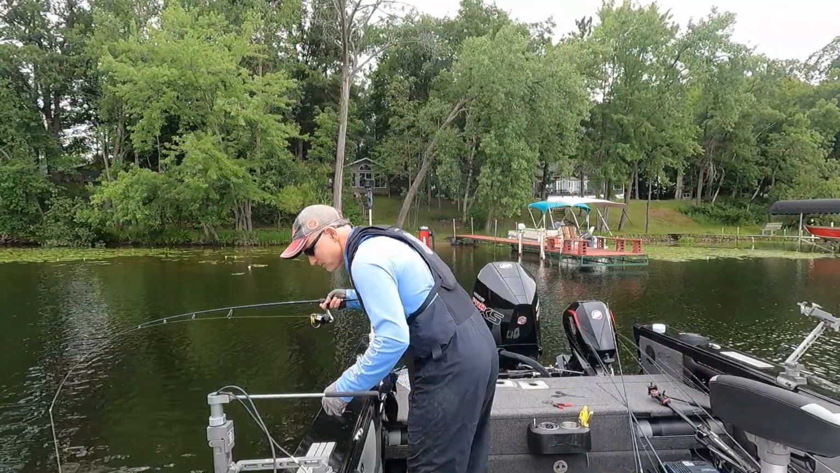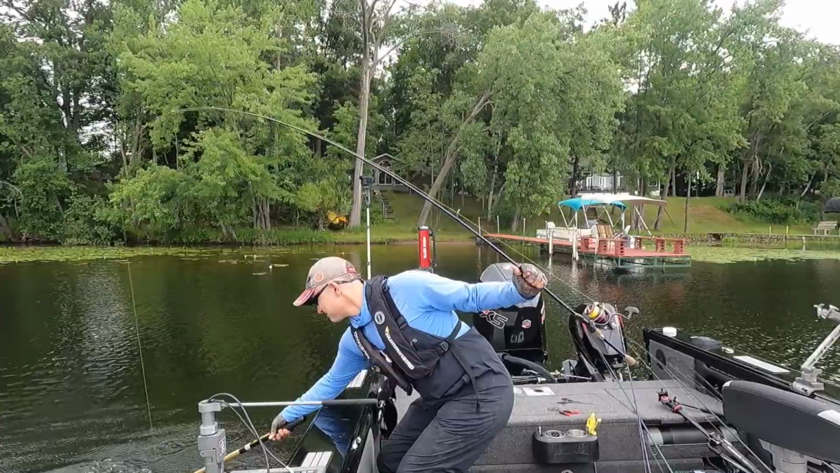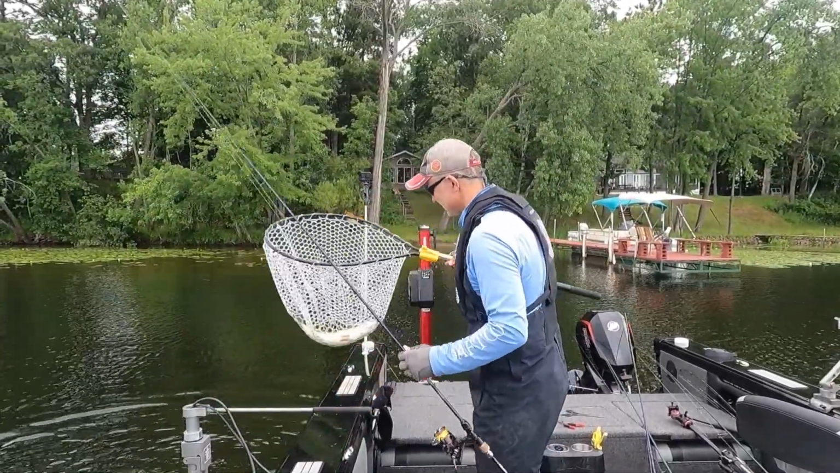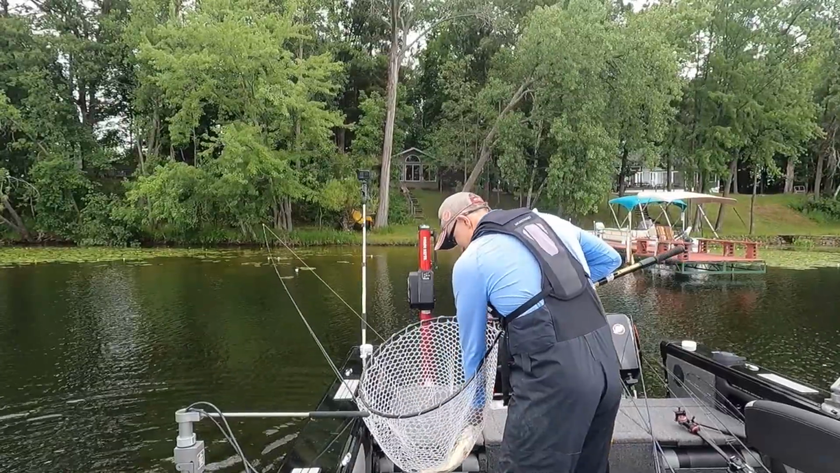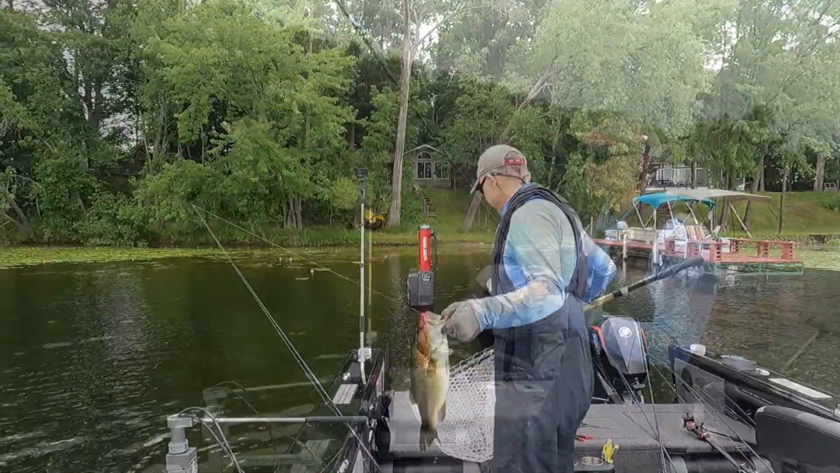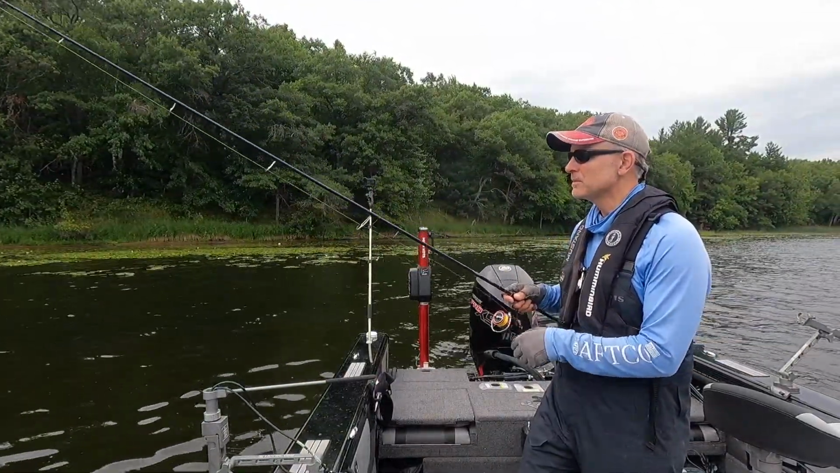Now that phrase finesse fishing is going to mean different things to different people. But for me, when I think about finesse fishing during the dog days of summer, I think about presenting some version of the Ned Rig. Ned rigging is as simple as it is versatile.